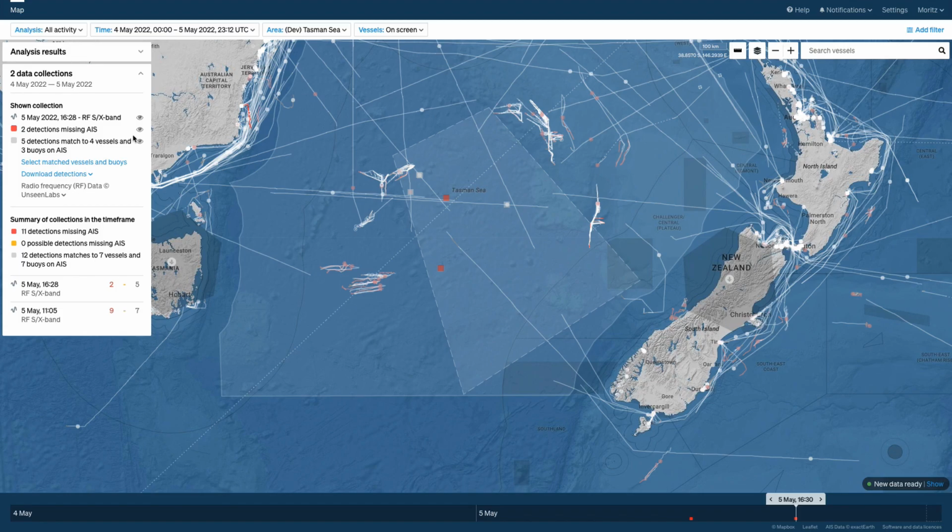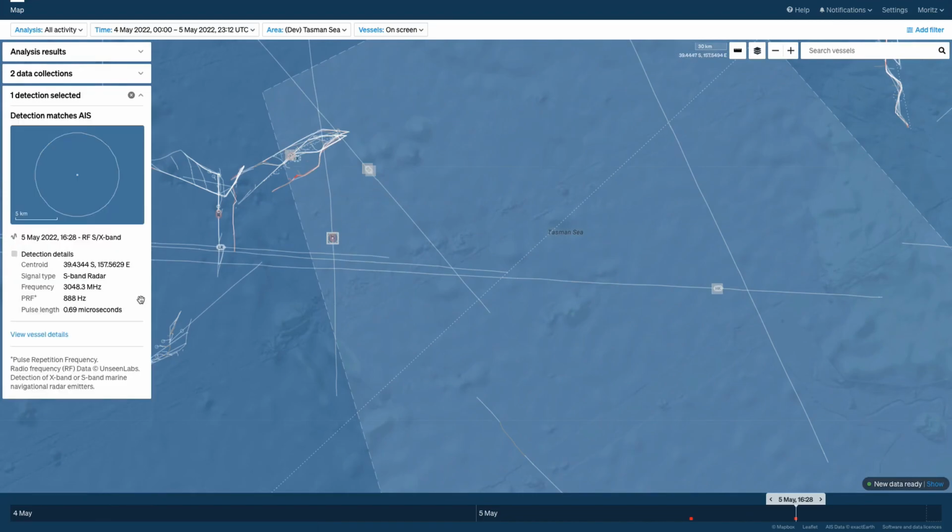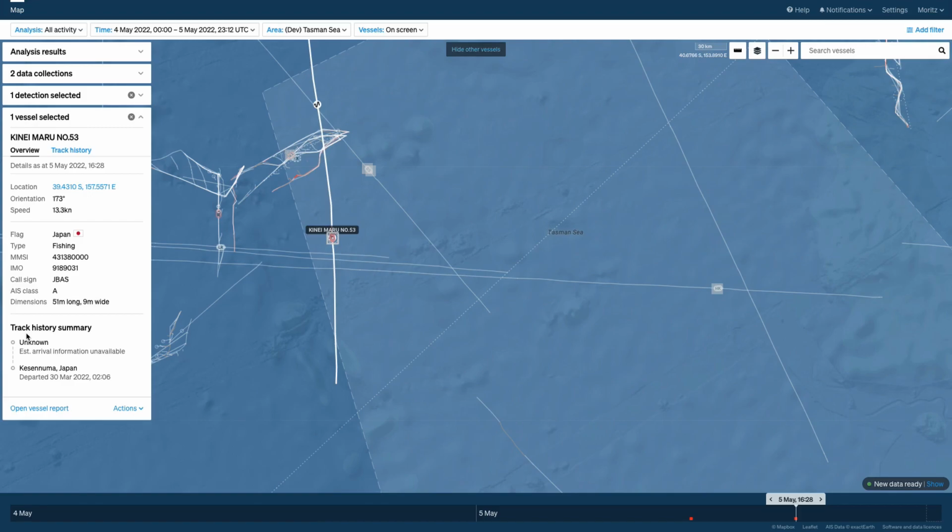Again, we have a number of matched detections that are matching to AIS locations. So there's one here, for example. Again, we can click on this detection and see where it is and what it's matching to, in this case to one of the Japanese fishing vessels that's transiting towards the southwest.